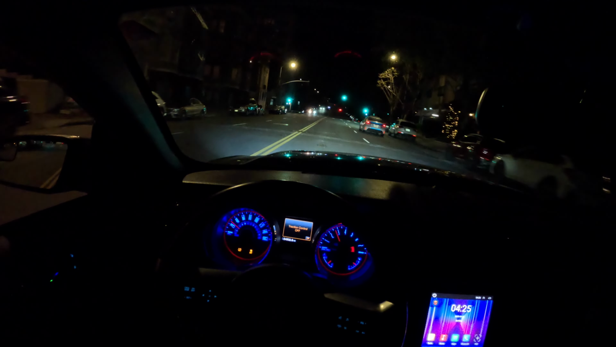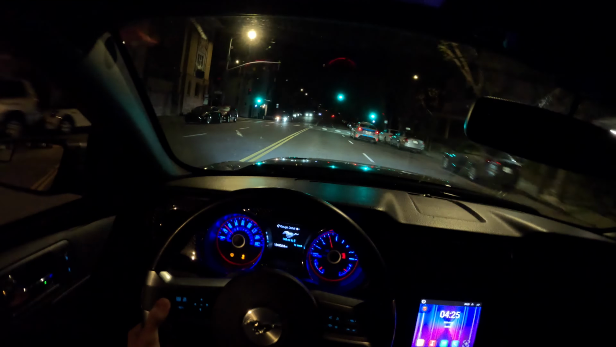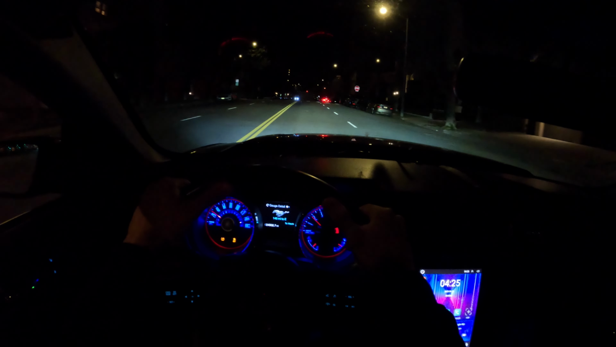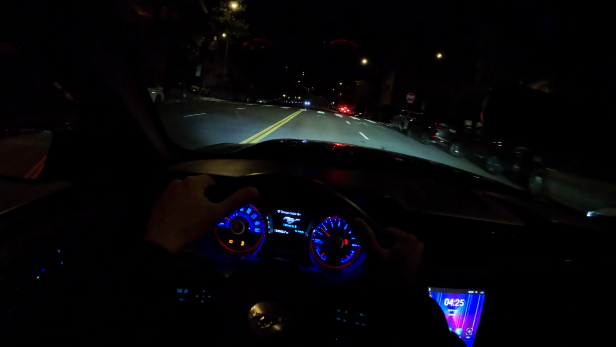Yeah, maybe we should get better brakes. That might be a good idea. Traction control's off. Oh yeah, it's over. This guy's cooked. Let's see if he wants to smoke. Oh, security. You want to race? Me either.